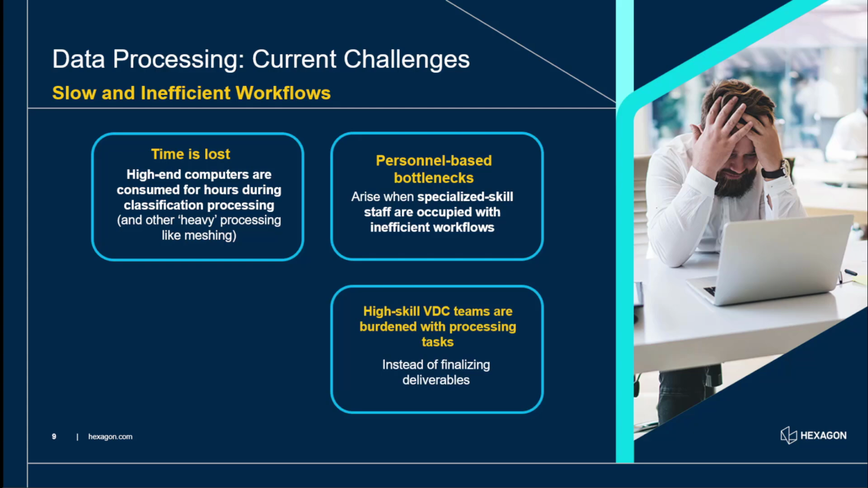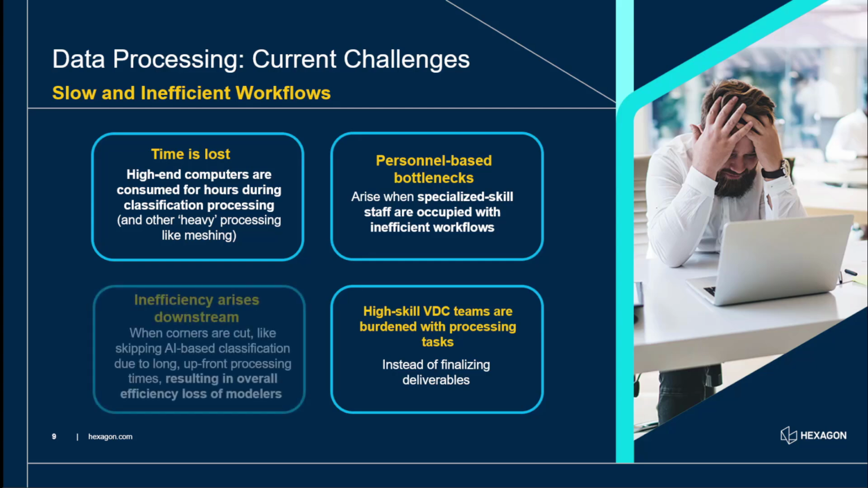So anyone can run the classification as long as they know the model that they want to use. It doesn't take a particularly skilled person to choose the right setting and get that operation kicked off. So that's another consideration. And obviously, if you don't run classification, you could impede and make your downstream processes longer. So by using classification, we can speed up our modeling process.